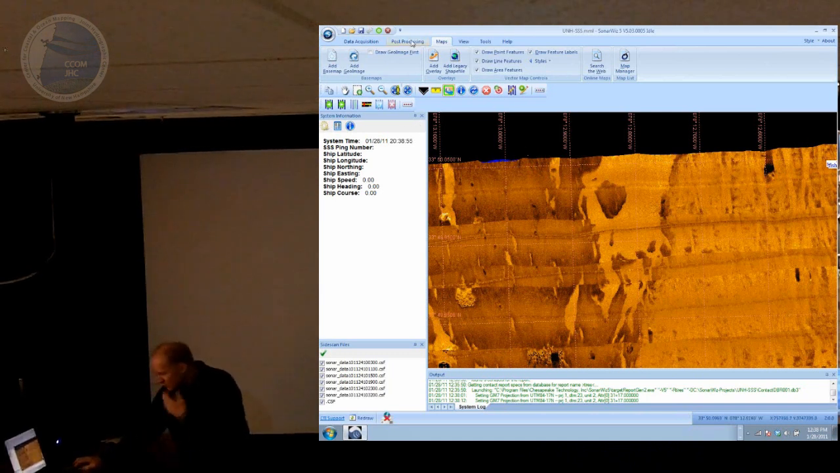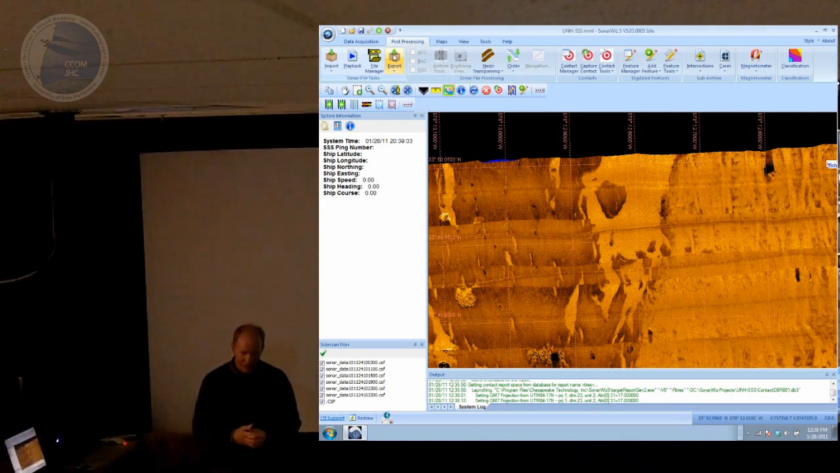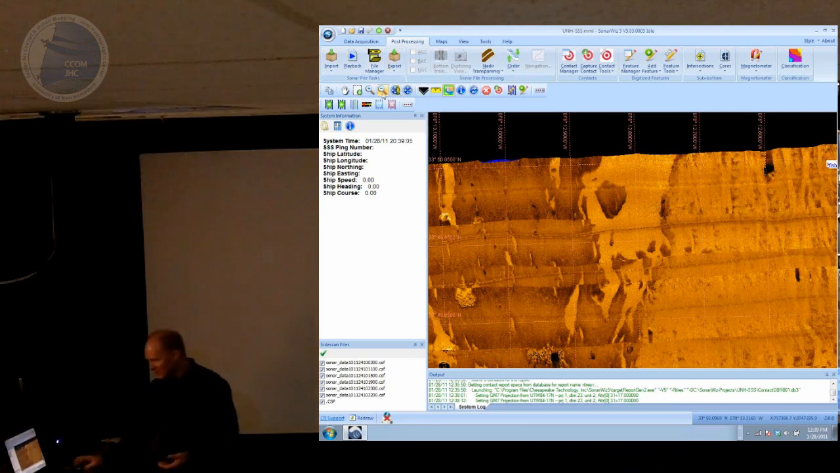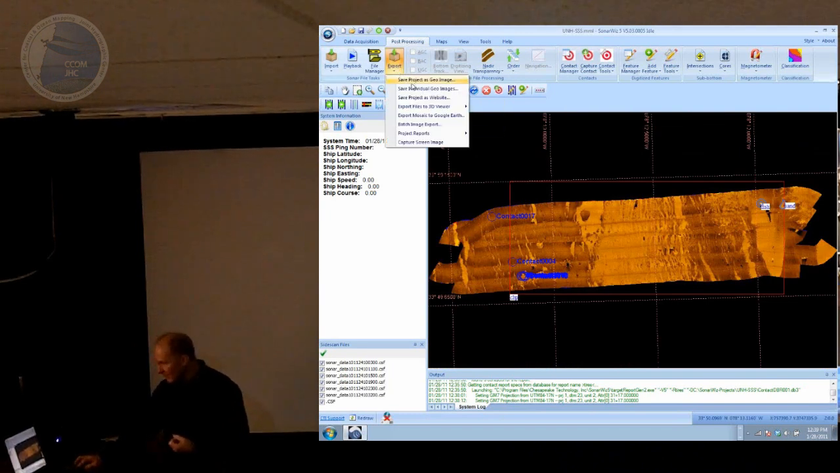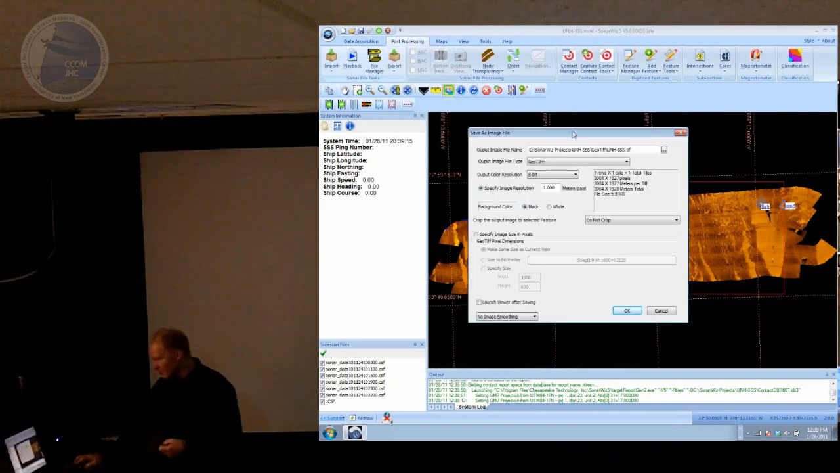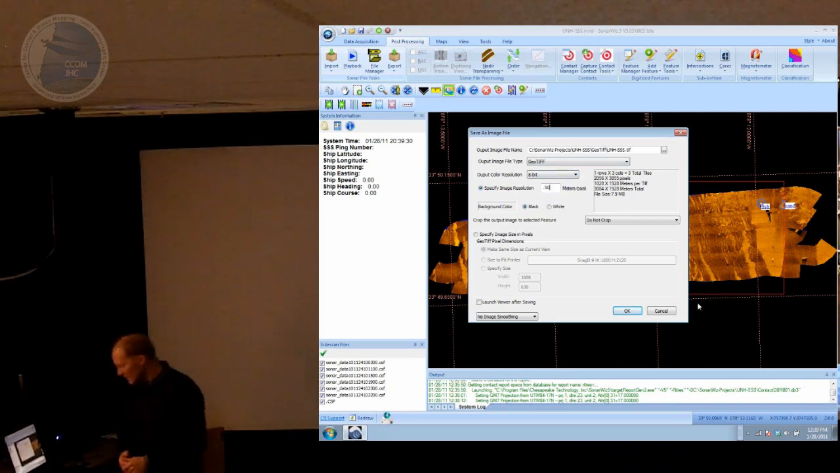I guess I need to talk about the outputs. So you've made this nice mosaic, and you want to do something with it, right? You want to give it to a customer, you want to publish it, or do something interesting. So SonarWiz has a function that lets you make geo images. I've been talking about this, and this is it here. You export a geo image, and you can choose between GeoTIFF, JPEGs, and so on. I'll just do the GeoTIFF one here, and I'll put this mosaic at say 50 centimeters per pixel.